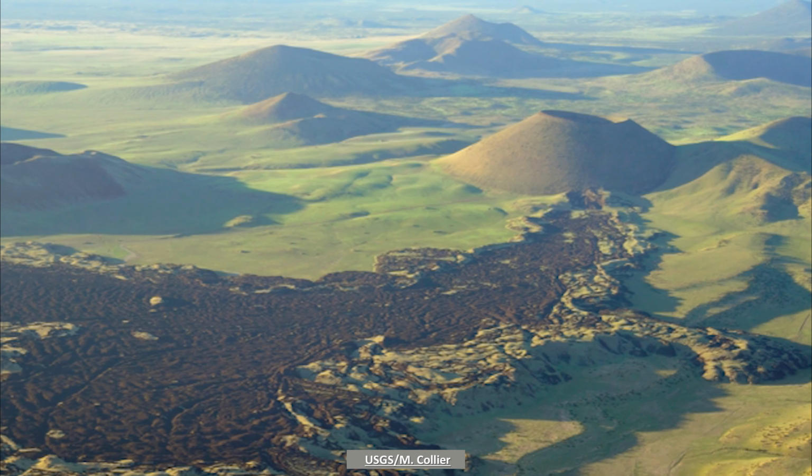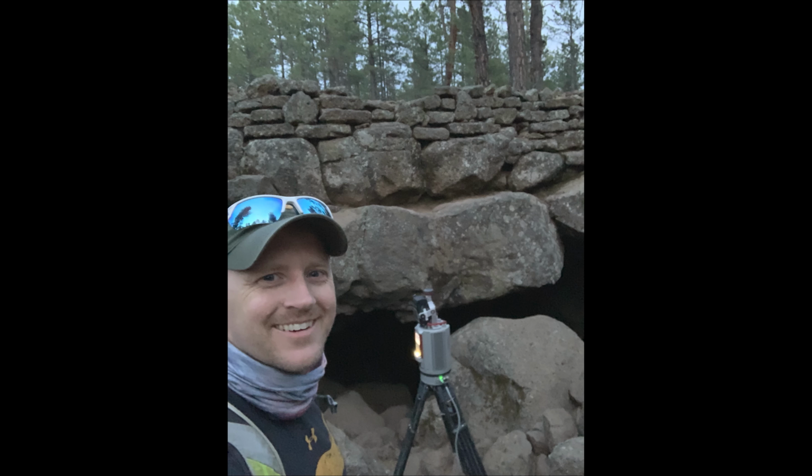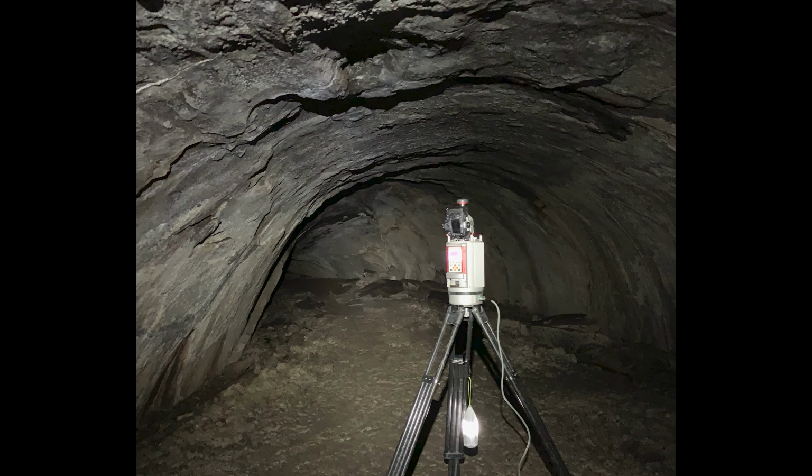Volcanic activity in the San Francisco volcanic field began approximately 6 million years ago, but Lava River Cave formed approximately 650,000 to 700,000 years ago, according to information on the U.S. Forest Service website. In June 2019, I completed a LiDAR survey of the lava tube over the course of 4 days. I spent a total of 24 hours within the lava tube to collect the LiDAR data.